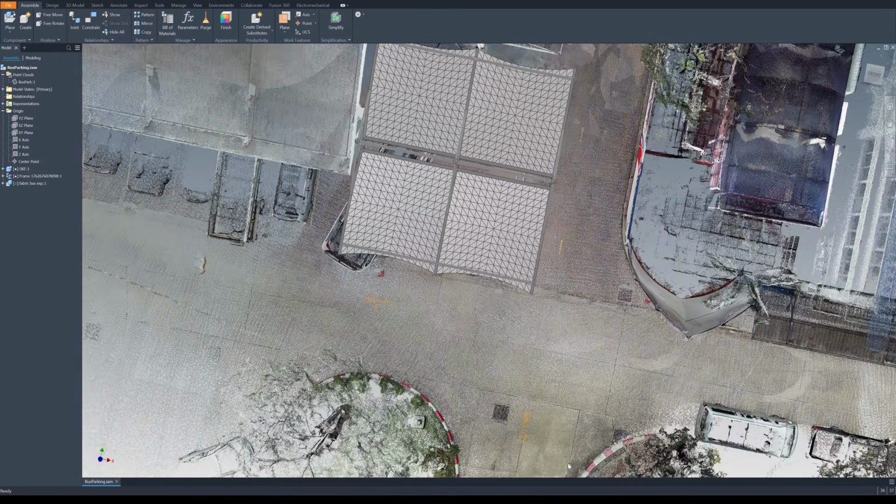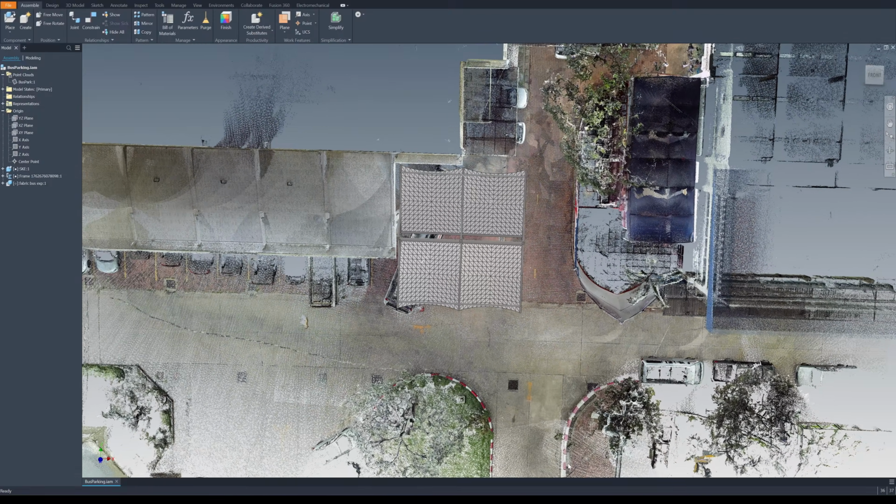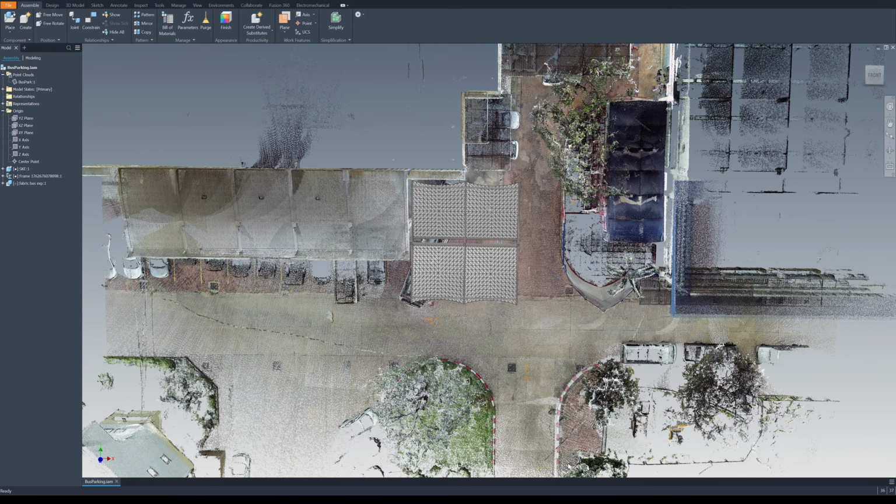After the approval, I will start to recalculate for the structure and make the shop drawing for the steel frame and the fabrication, and foundation drawings.